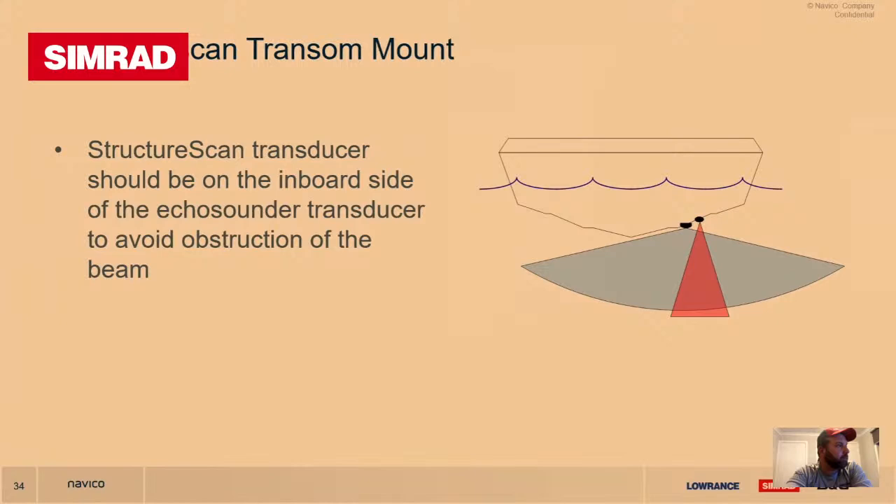Yep. So your traditional sonar is on the right-hand side. On the outside and the inside, slightly lower, is your structure scan because it's such a lot wider beam. Having it on the inside and just below is better, and that paints you a better picture for your downscan overlays and everything like that. It will be a lot more accurate.